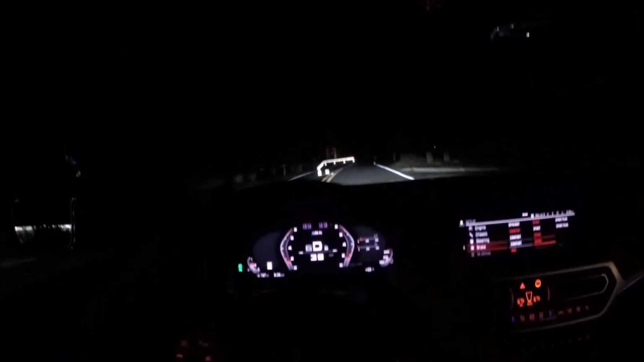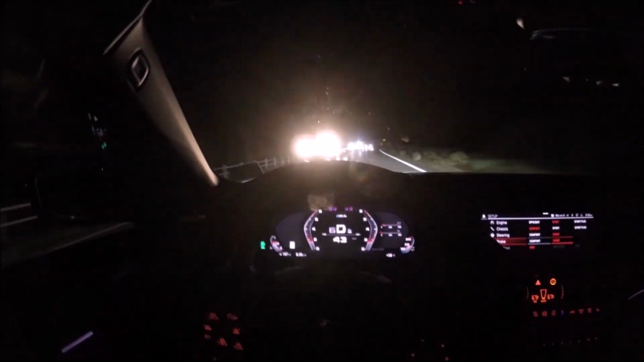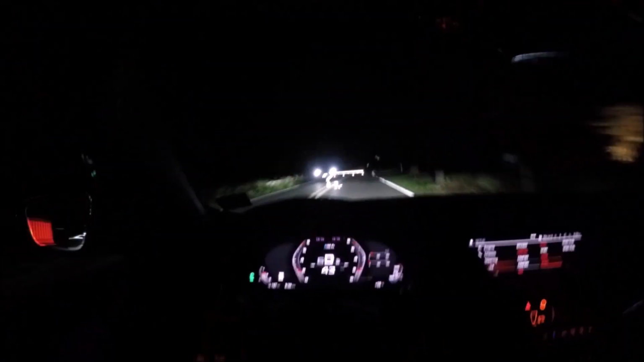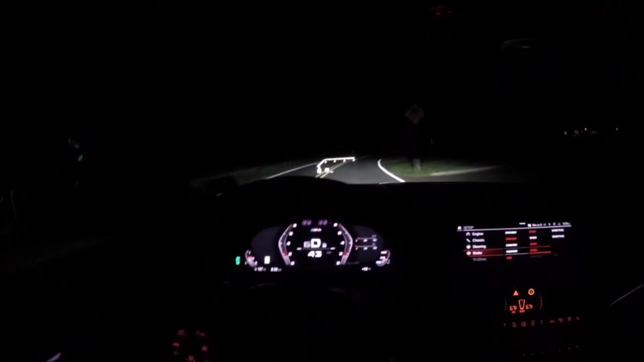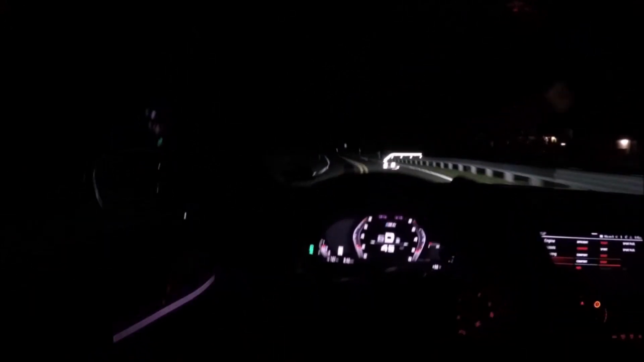I really love this green. This is called Urban Green, and this is a 2023 model press car. So I looked up for 2024 what it would cost, because I think for 2023 it's a $3,750 option, and I don't see anything for 2024. So they must have discontinued it for this car, which is a shame because it is a really great color.